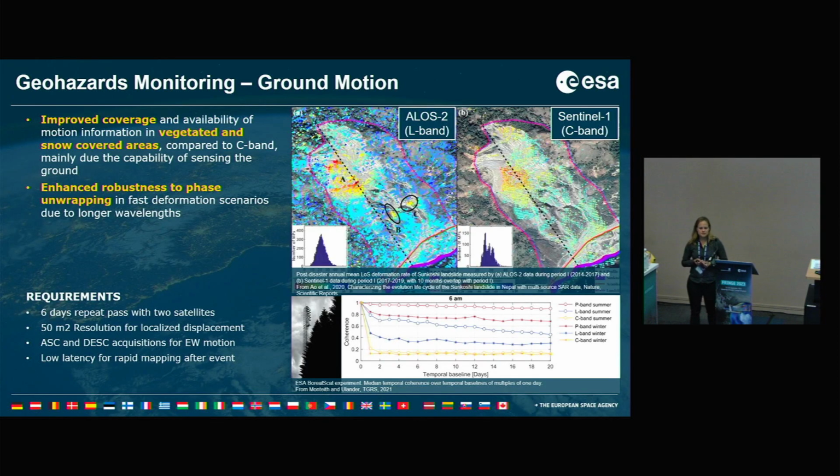So here you see L-band compared to C-band, and you can see these black circles where you get some deformation patterns which are not visible in the C-band. Both data also cover different time scales, and it's also an area where we would have a lot of snow and vegetation, so L-band definitely helps here to bridge a gap in what Sentinel-1 could see and not see.